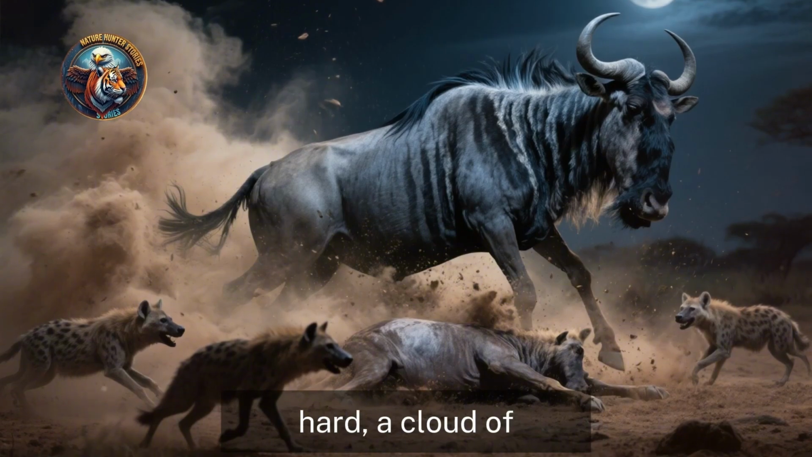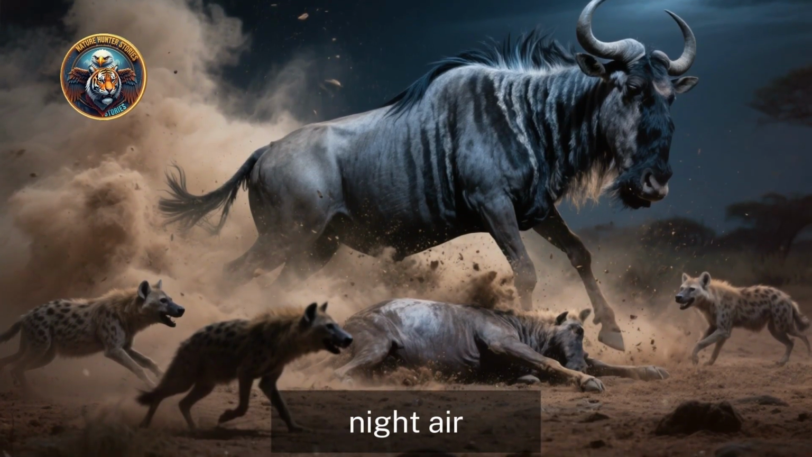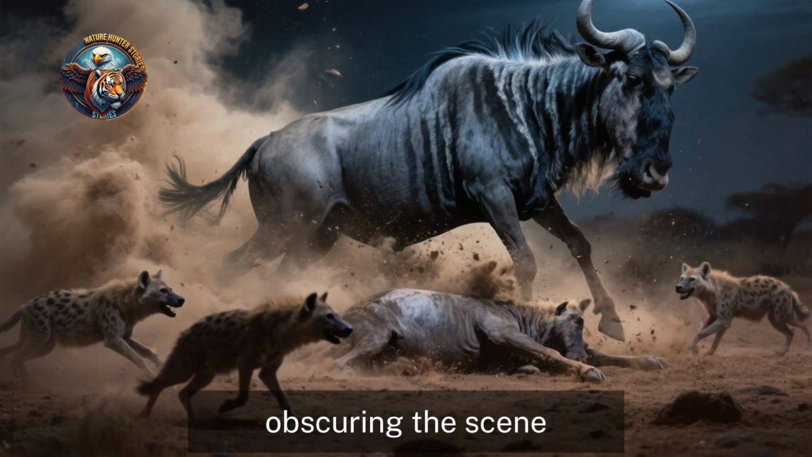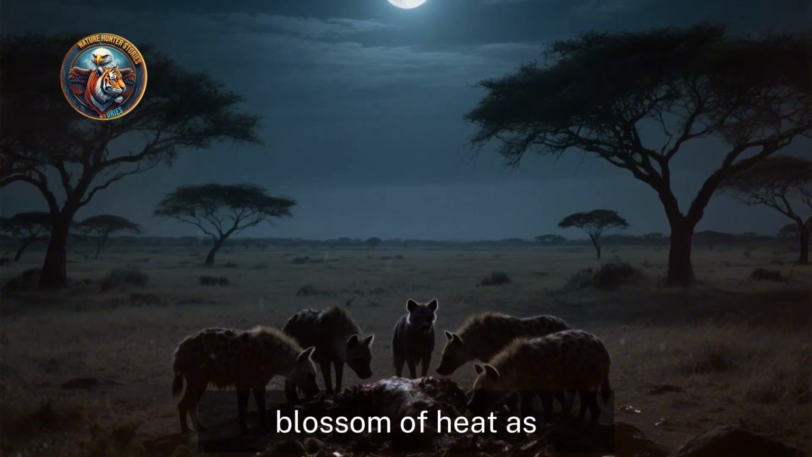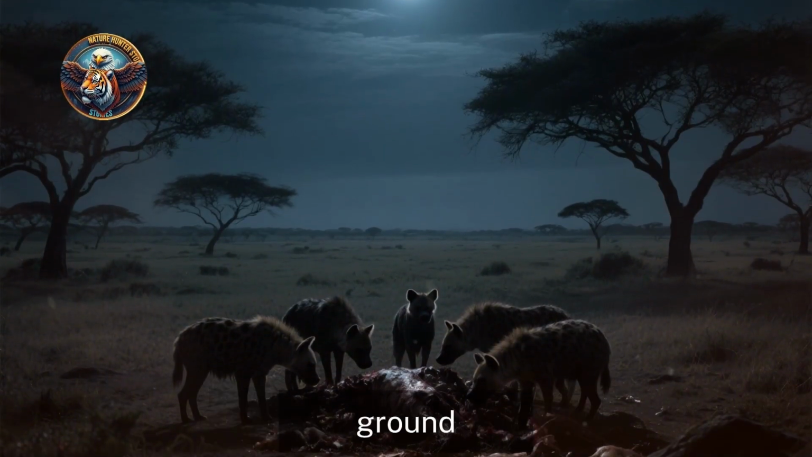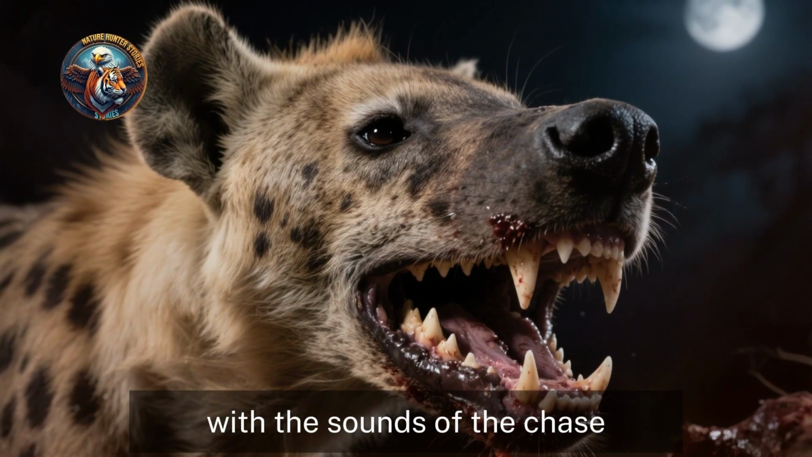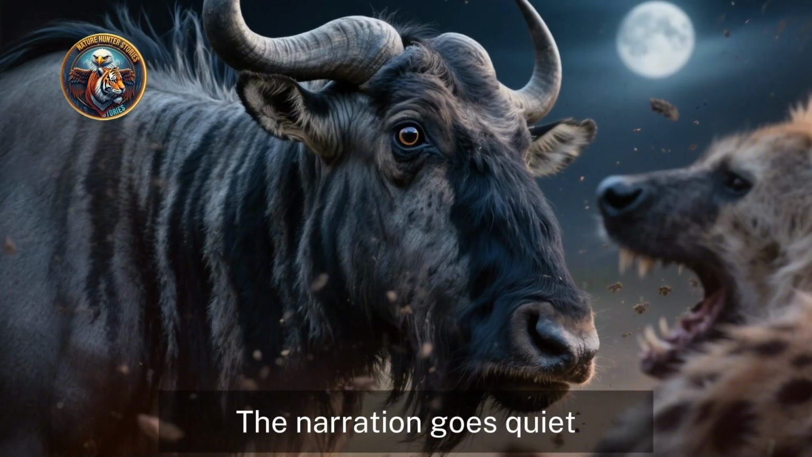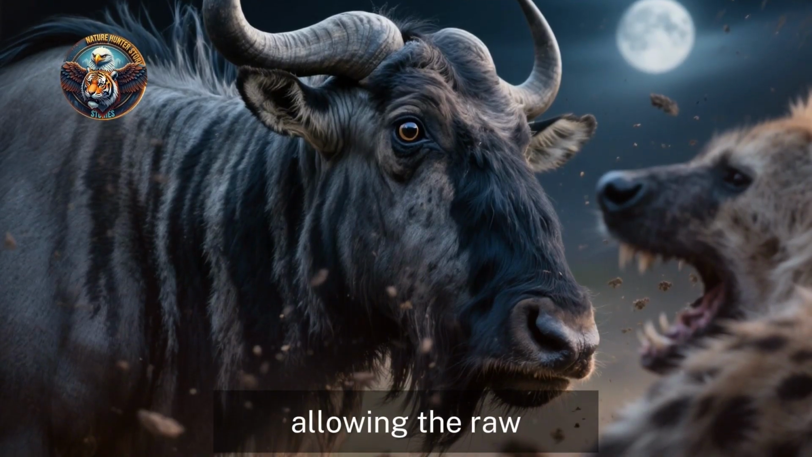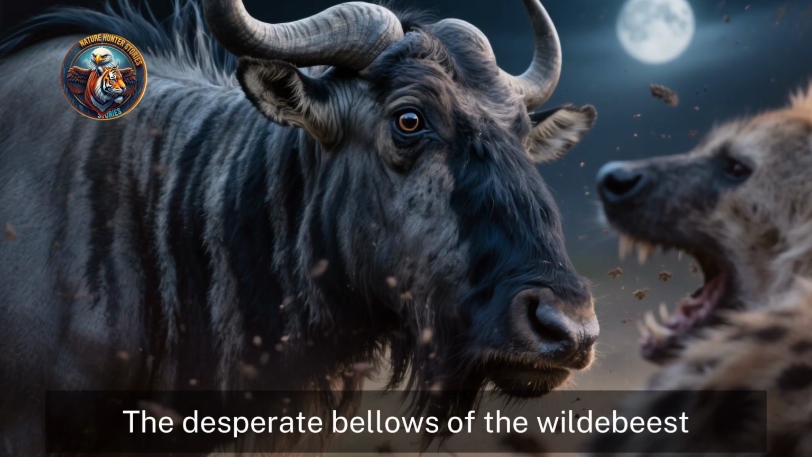It hits the ground hard, a cloud of dust and dry earth erupting into the night air, momentarily obscuring the scene. The night, which a moment ago was filled with the sounds of the chase, now falls into a different kind of auditory chaos. The narration goes quiet, allowing the raw, unfiltered sounds of the wild to take over. The desperate bellows of the wildebeest, the frenzied, guttural calls of the hyenas, the sickening crunch and tear.